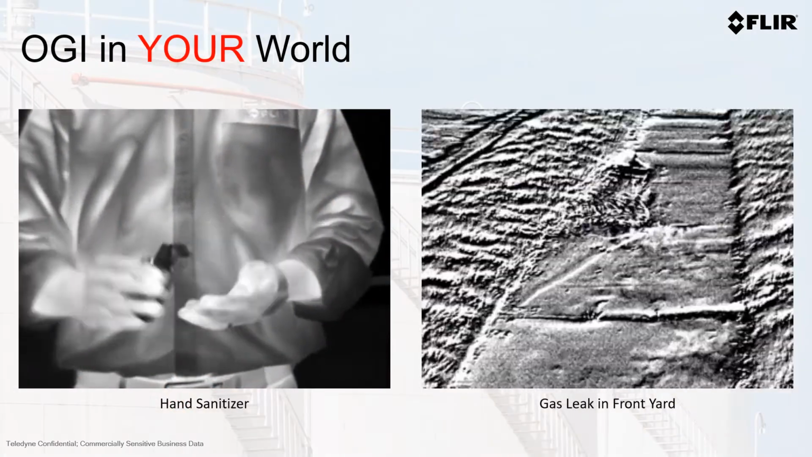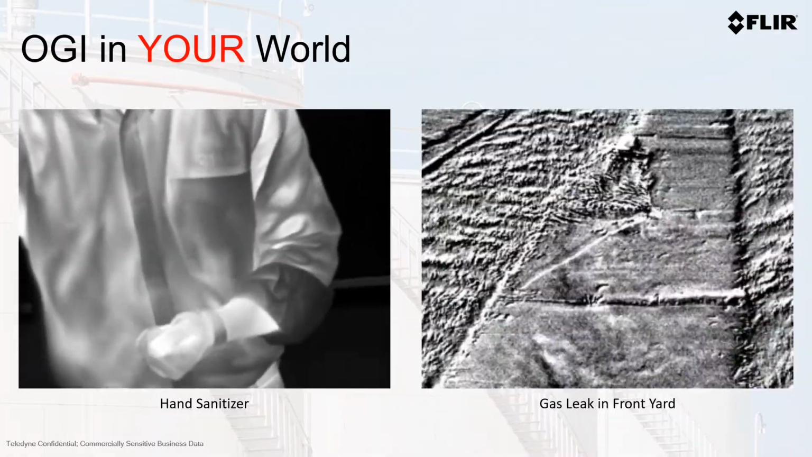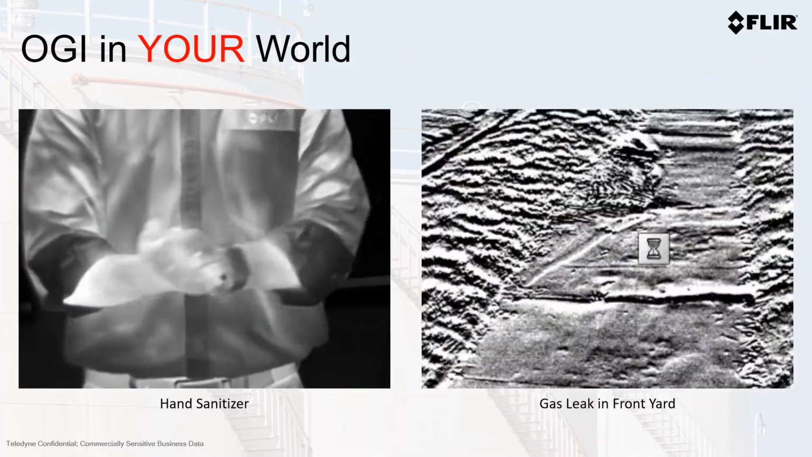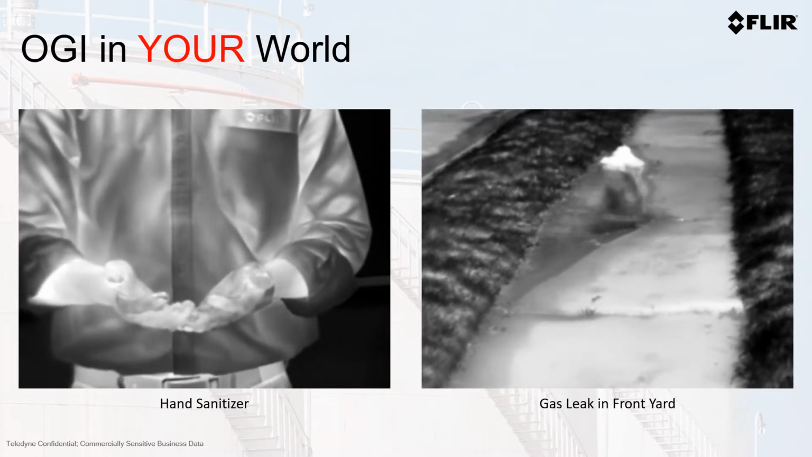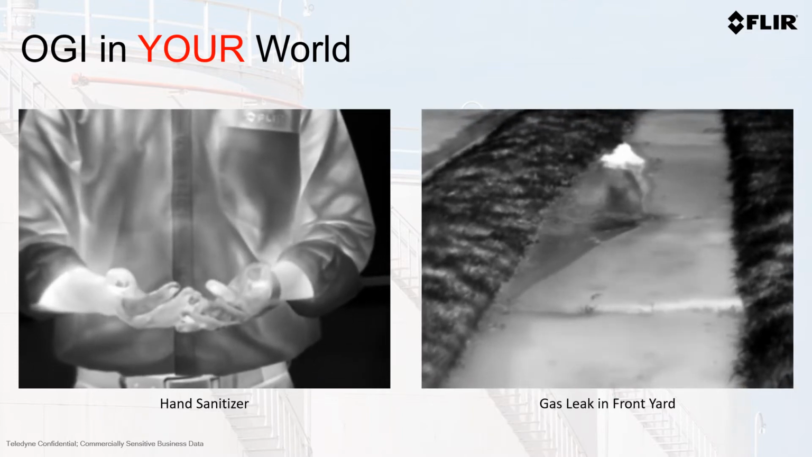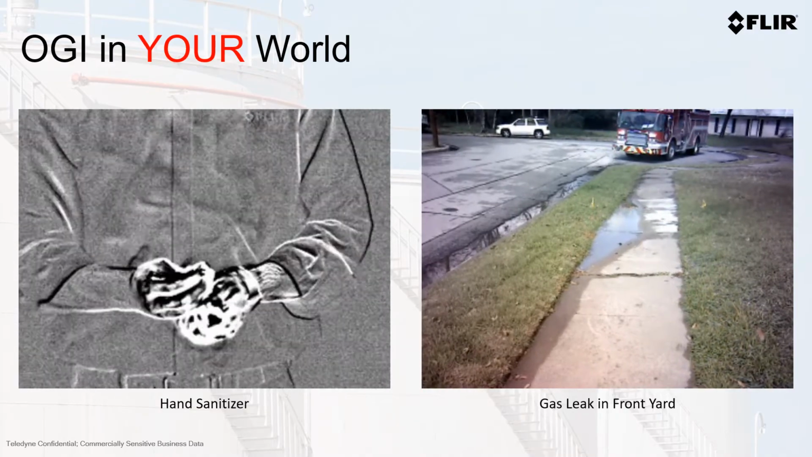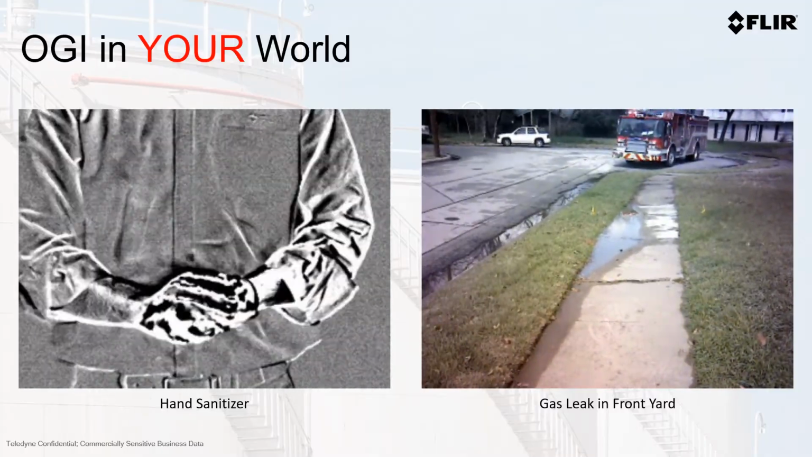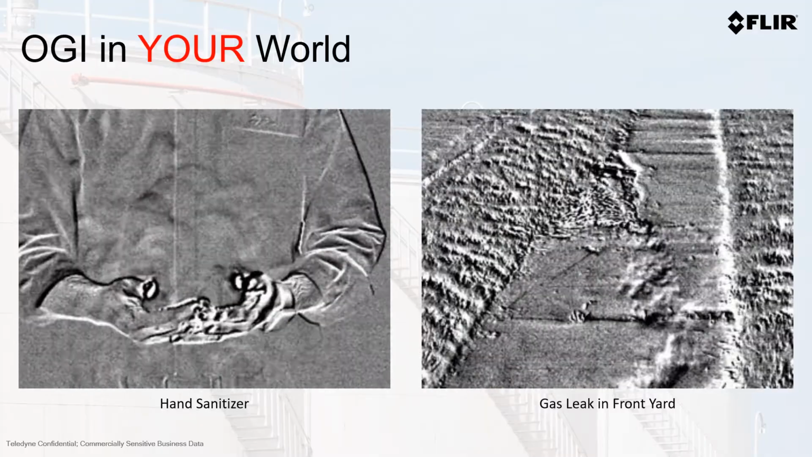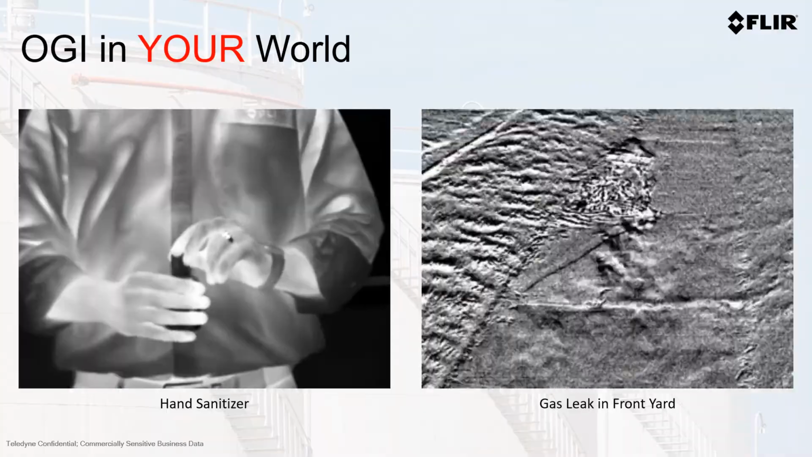Another way to show how optical gas imaging works in your world are some common examples, like a hand sanitizer or a residential leak in a front yard. On the video on the left, you'll notice it's a little hard to see the leak until FLIR's patented high sensitivity mode is activated, and then you're easily able to see the gas coming off of the chemicals in hand sanitizer. On the right, you'll see a fire truck, and you'll actually see a leak in a common residential neighborhood underneath the sidewalk.